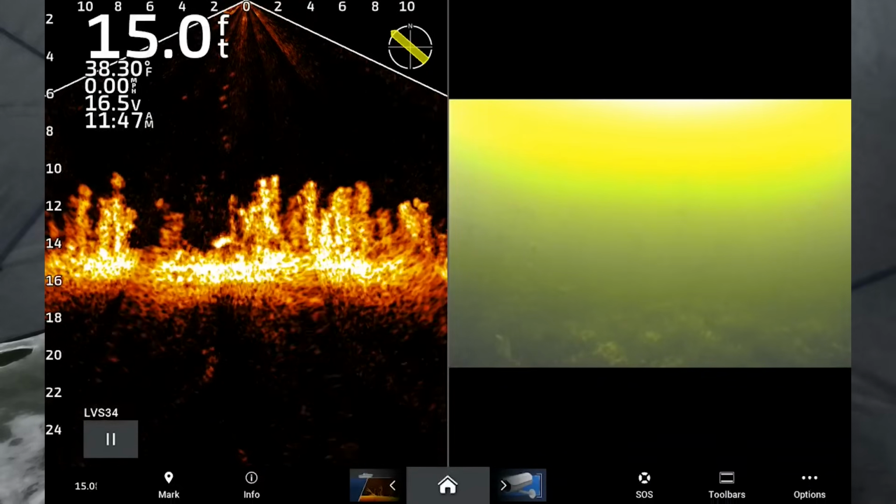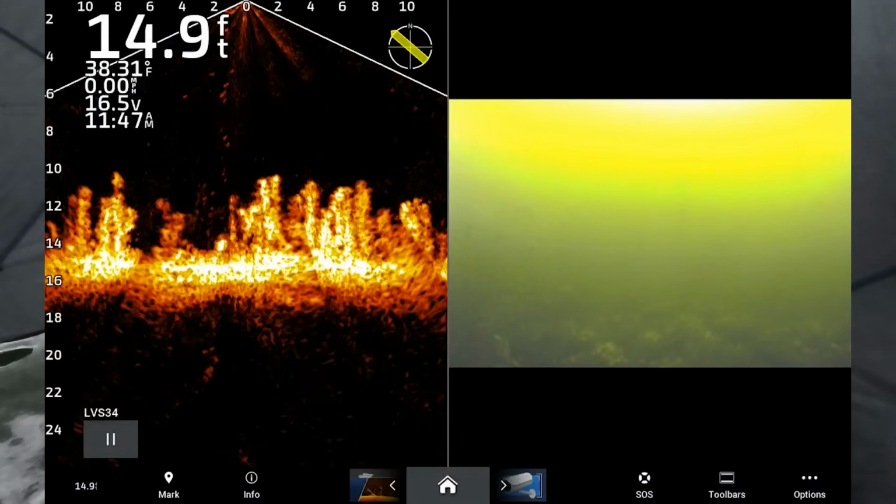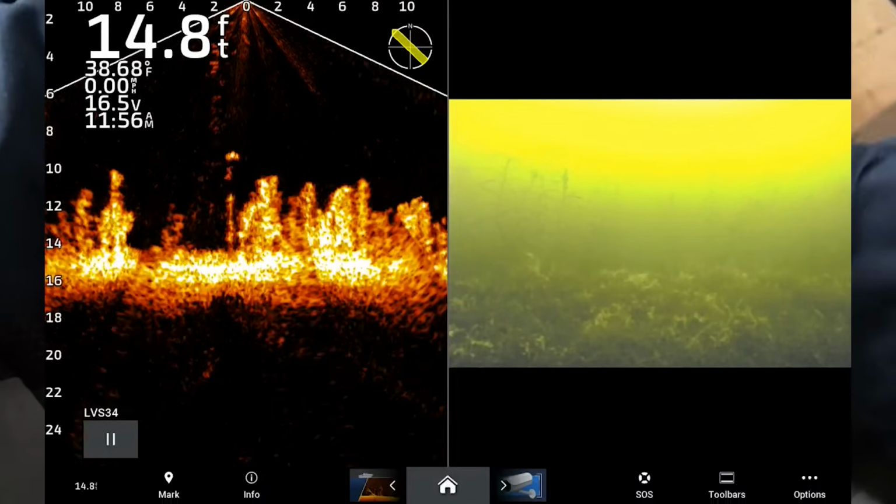I maybe should drop the camera down just a smidgen. I might have the camera up just a hair too high. Let's jig up here for a minute.